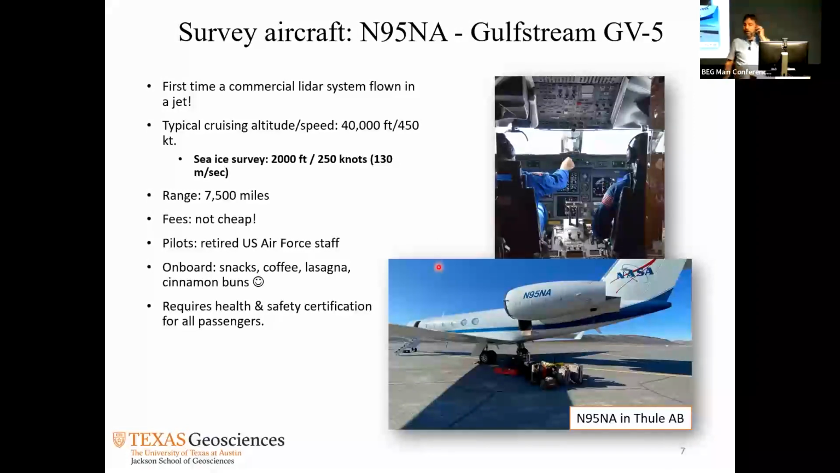So this is the survey aircraft. It's not really meant to be a survey aircraft. This aircraft was owned by Nike executives to fly around the world and do their high-priced businesses. NASA basically grabbed it. It is a Gulfstream. I had never flown a Gulfstream before. It was very exciting. Inside it's like a laboratory. There are snacks, there is coffee, and there is lasagna, which Aaron loved.